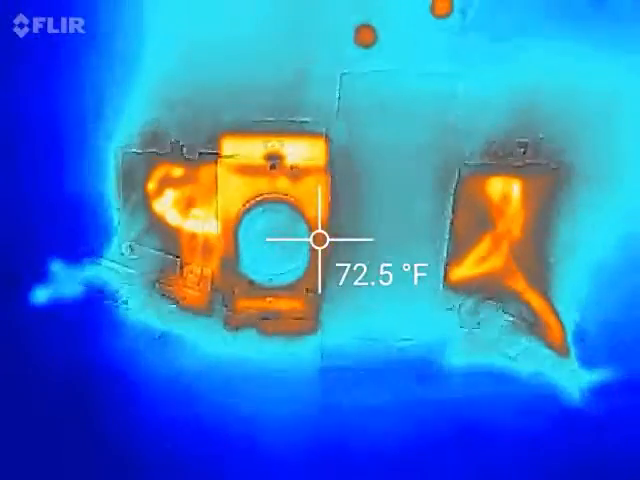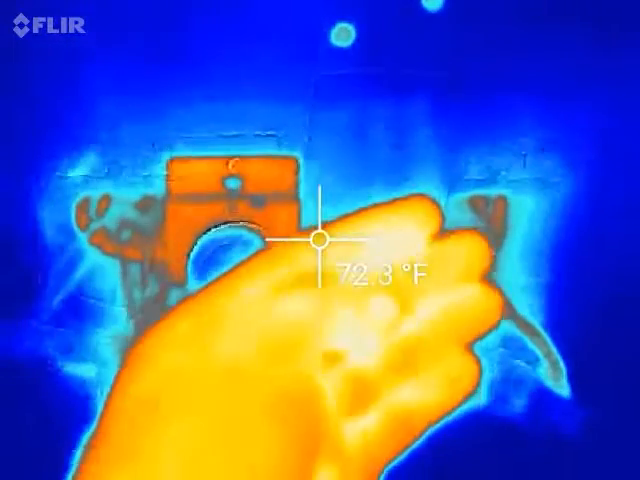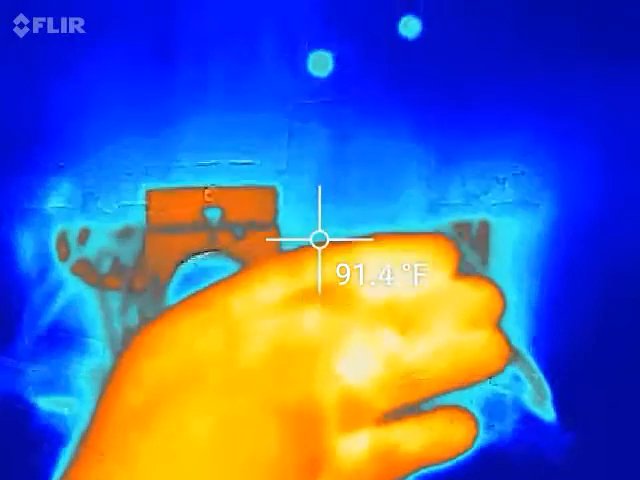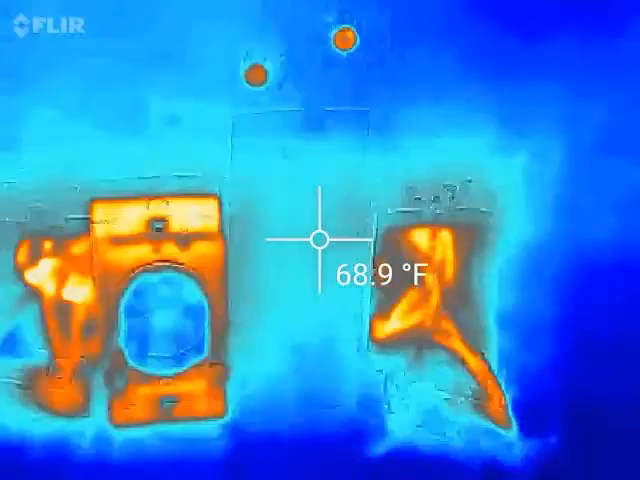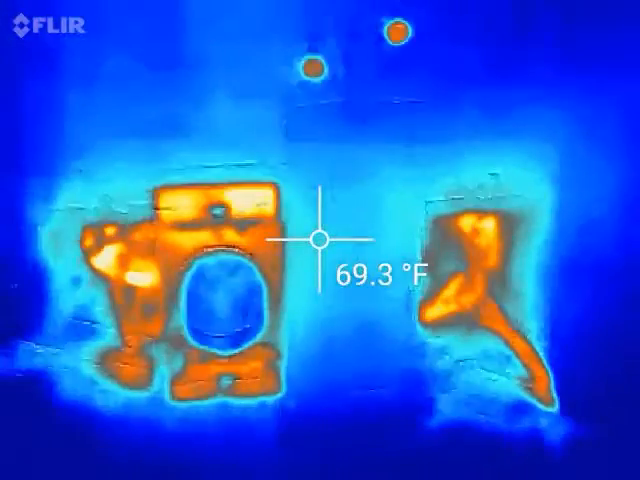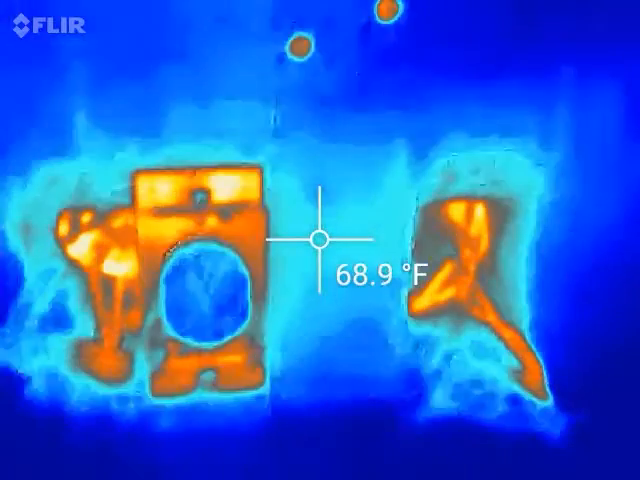The other night I put my hands, I'll show you where I put my hand. I put my hand right in front of that where the plywood was, and those gaps were blowing cold air on my hands. We had a 10-mile-an-hour wind or so last night, blowing cold air right on my hands. So this thing was leaking profusely.